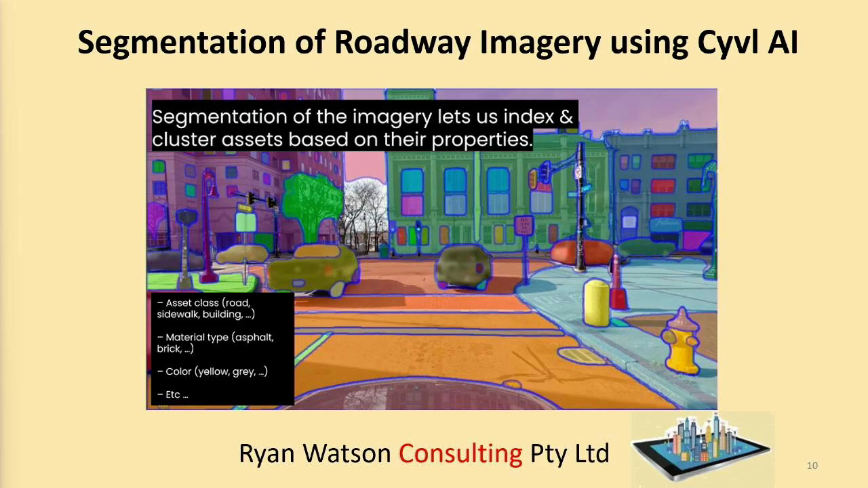The AI software that comes with the Civil suite can segment roadway imagery. It lets us index and cluster assets based on their properties.